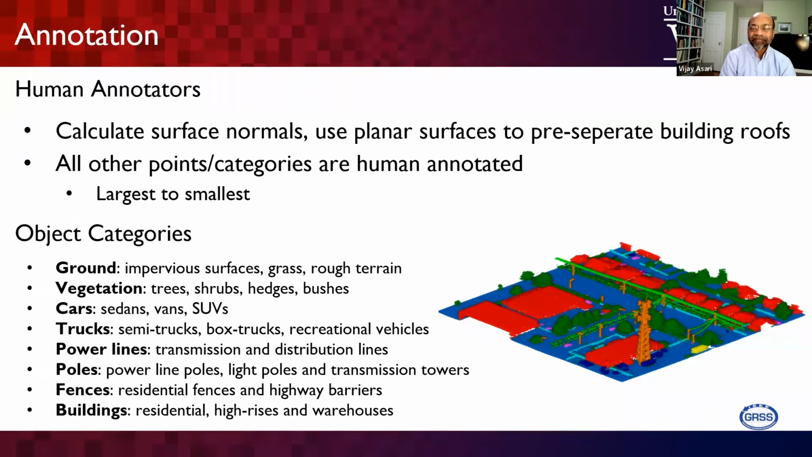Of course, most of the points are ground points, so we don't count ground as an object; it is the base. Then we have the other 7 classes: vegetation, cars, trucks, power lines, poles, fences, and buildings. We selected these 7 items, other than ground, with the objectives of the project we were involved in in mind.